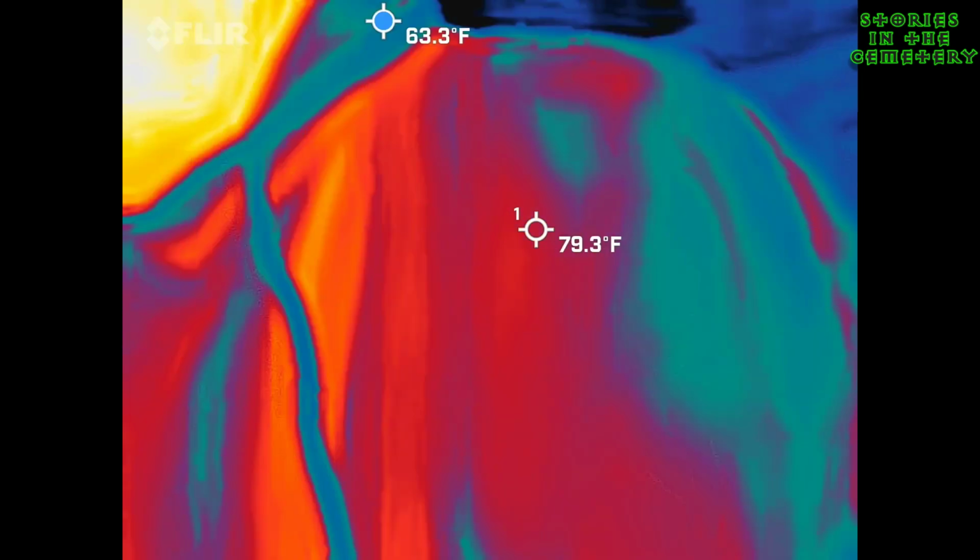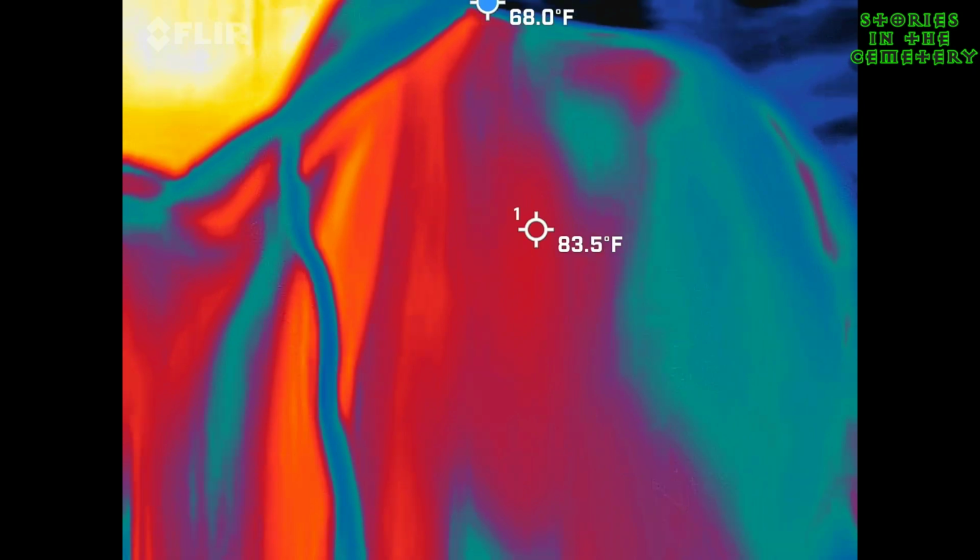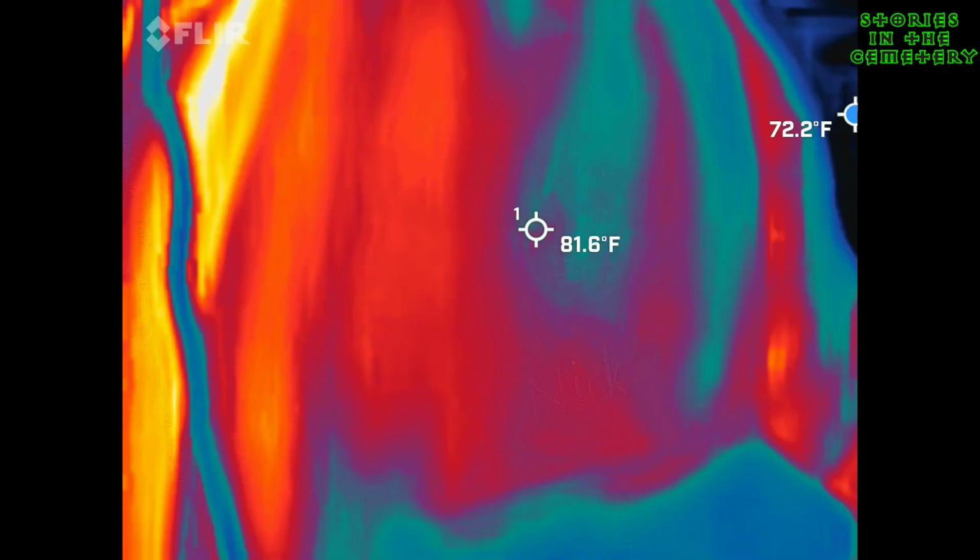This is not an app you guys can go home and download, just so you know. A lot of people ask me where I get the app because it's on a phone. It comes with the actual very expensive camera. Now, with this camera, you should be able to see me in there.